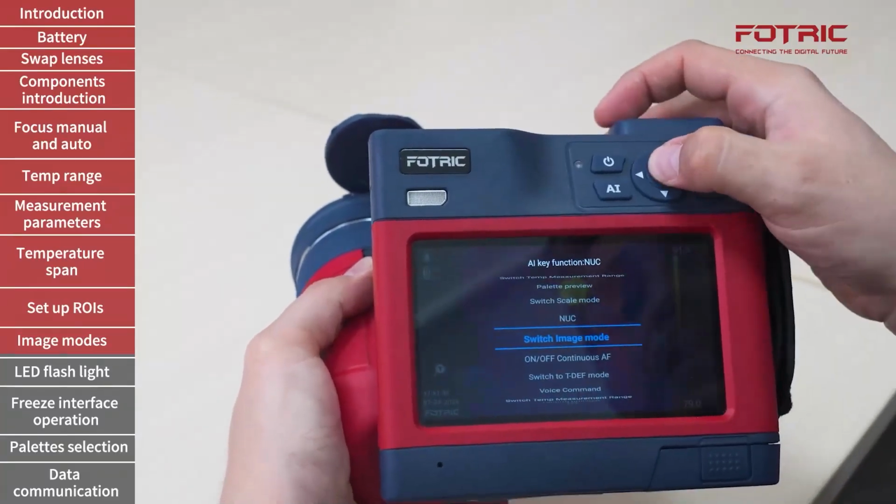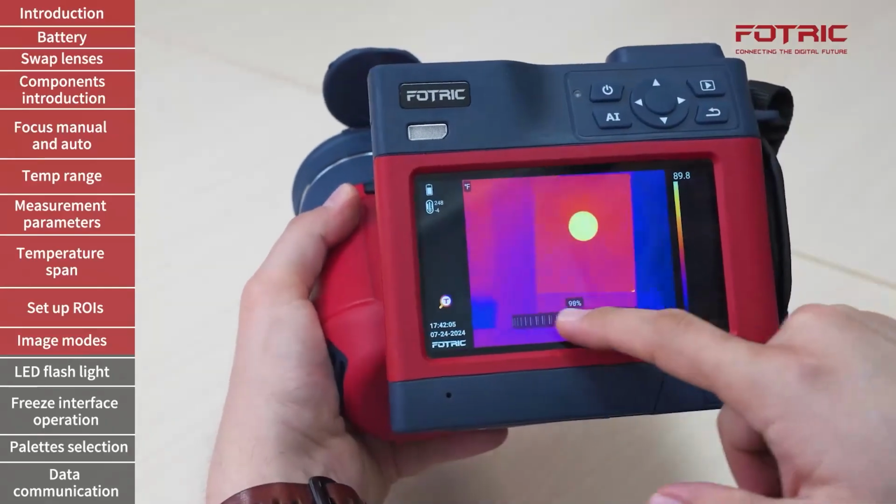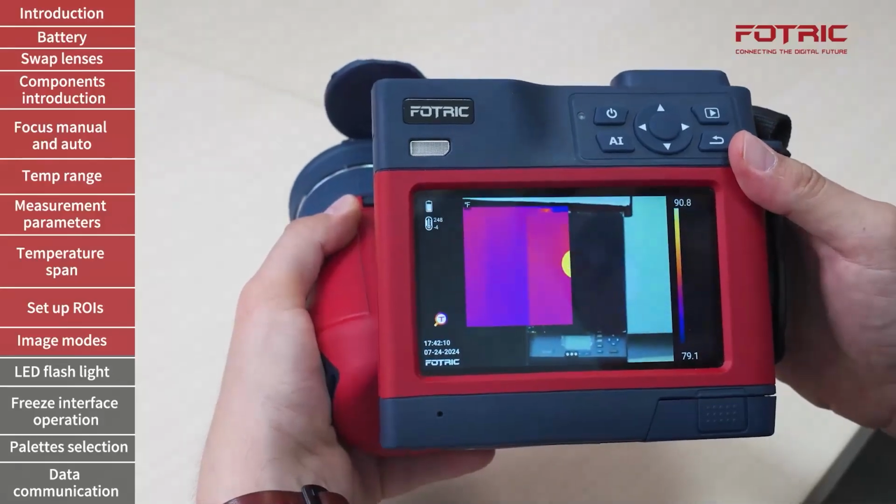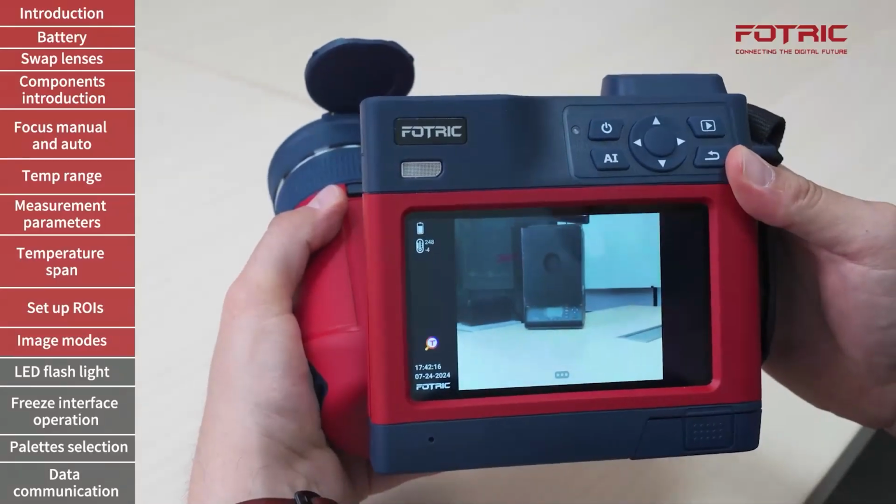I will press enter, and after pressing that button a couple times, on the third time, you will see that it's switching to blending. Press once more, I have picture-in-picture. Once more, 13 megapixels. Once more, 5 megapixels. Sorry, 5 and 13.